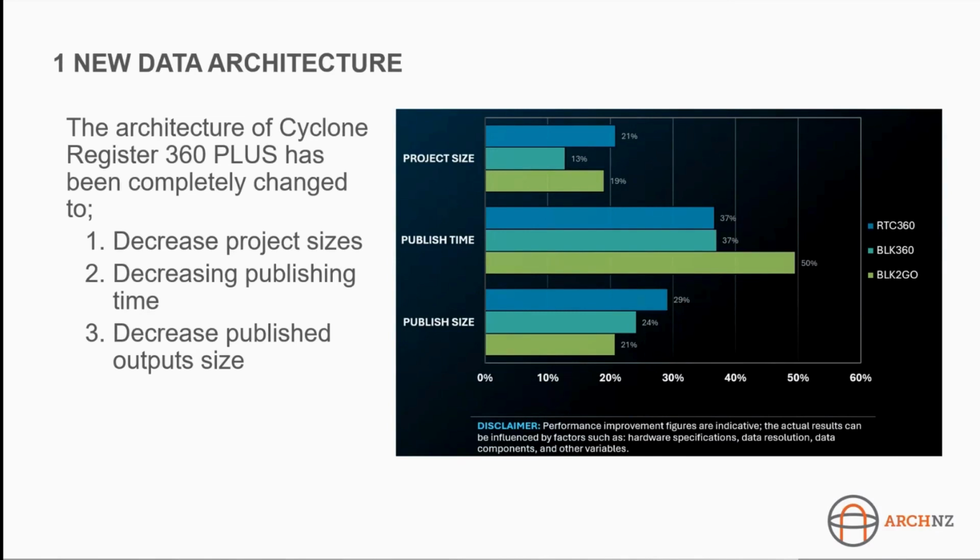And then the final thing I'll mention briefly is limit box tiling. Leica have completely changed the back end of Register 360. The idea for this was so that future developments are a lot easier, and so that they can make the whole process a lot more efficient.